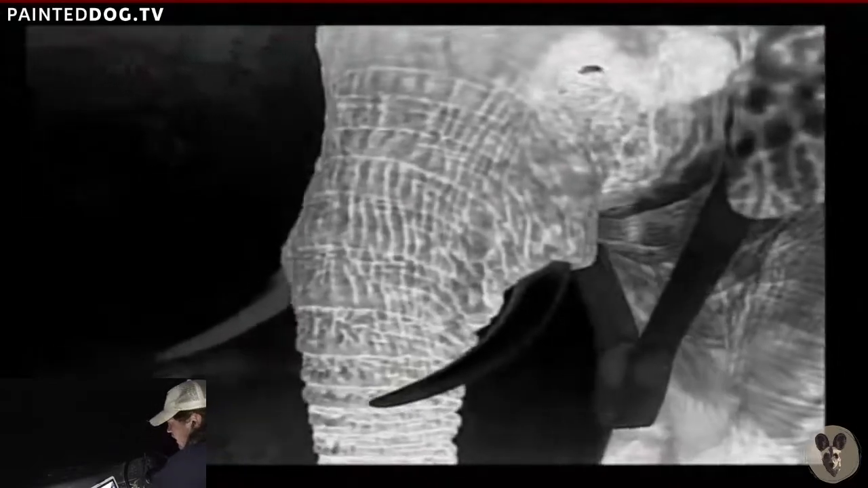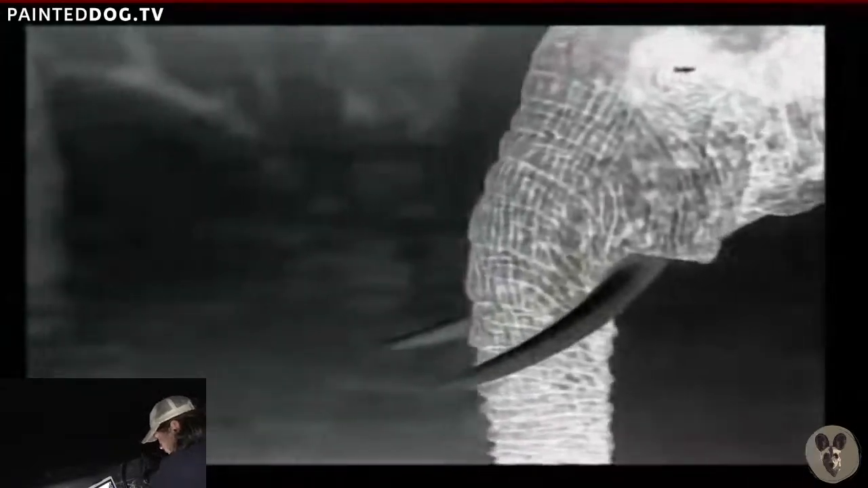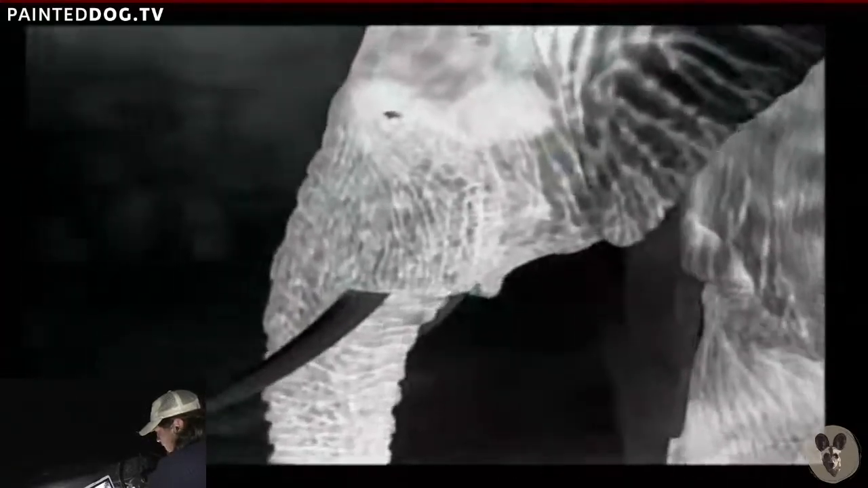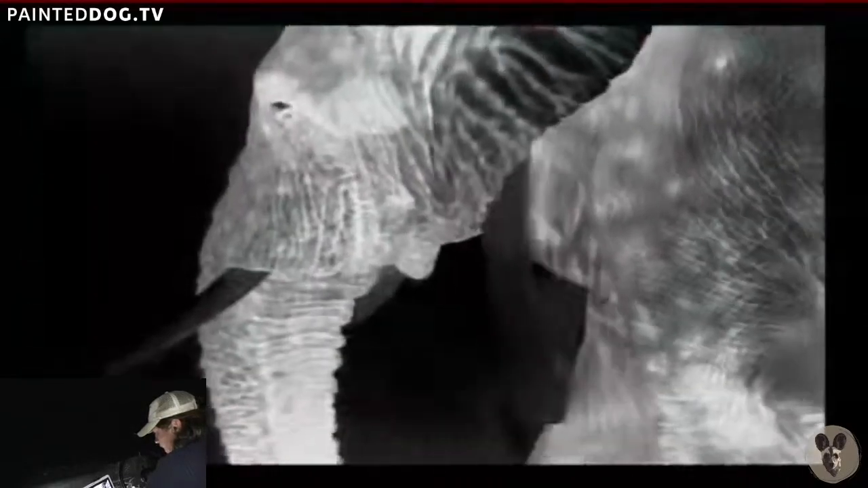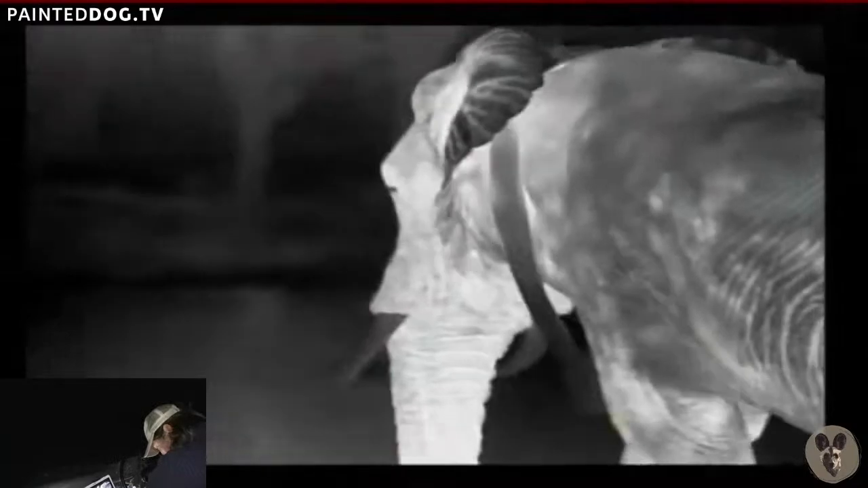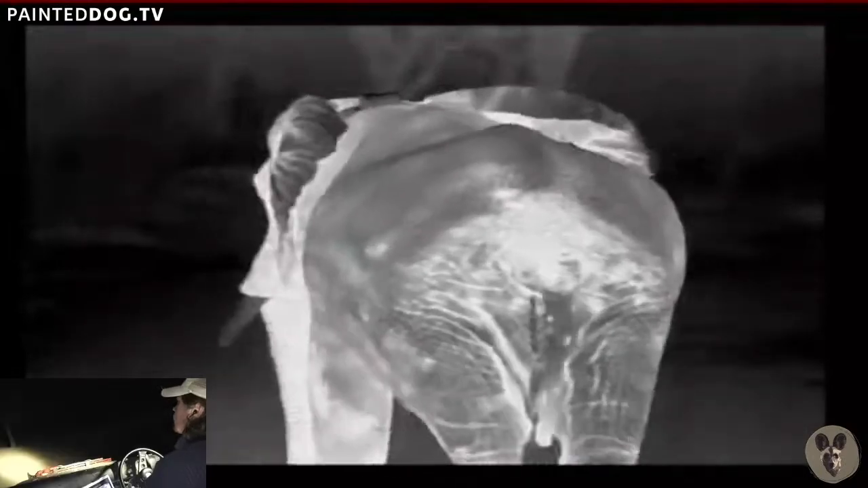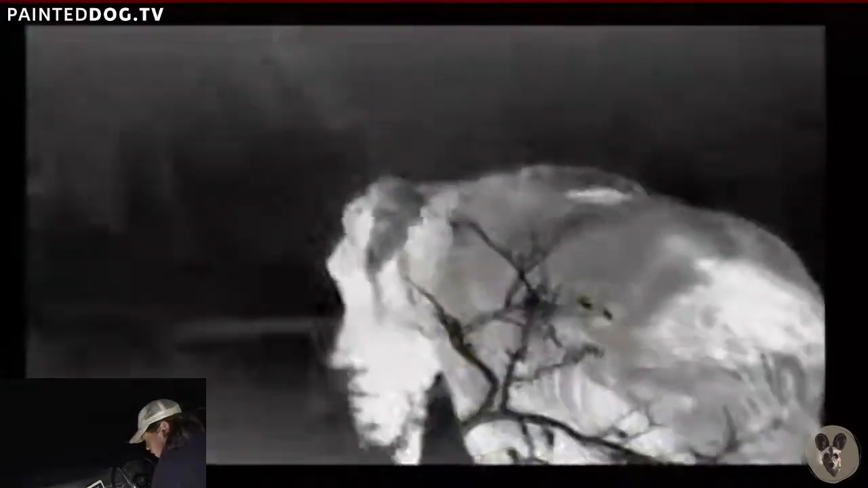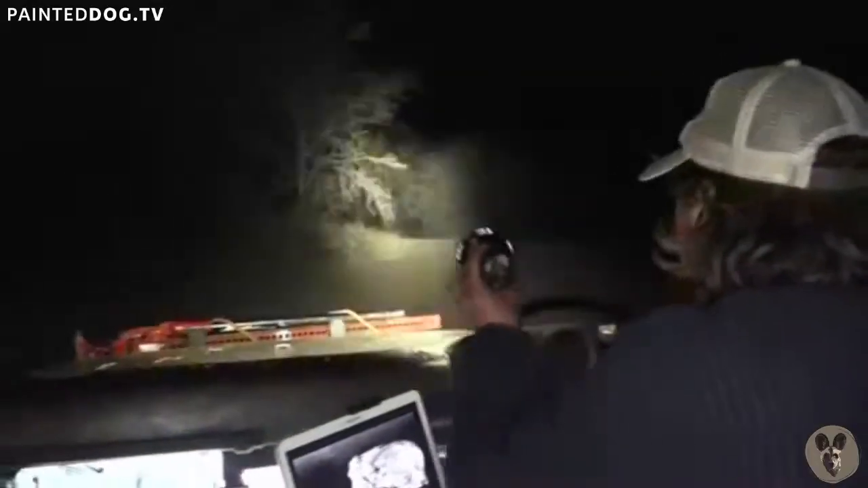And for those wondering, it is a collar indeed around his neck. As I said, he's one of the Elephants Alive study animals. Man, that is just magnificent. Look at that heat around his eye and his ear, where his brain is. Okay, I'm going to speed around to the opposite bank so we can get him drinking. So hold on, it's time for a bit of a Ferrari safari around to the opposite bank.